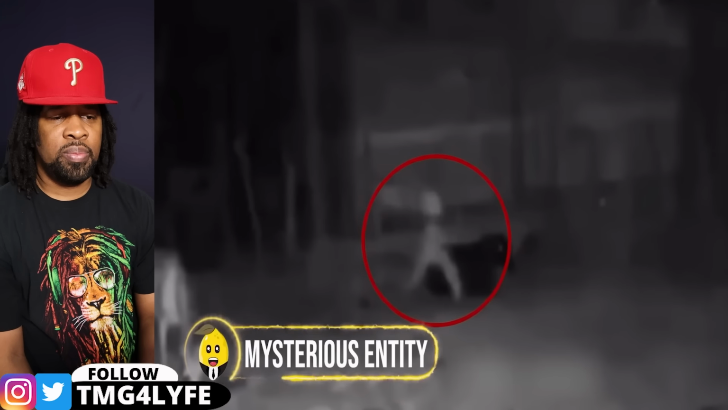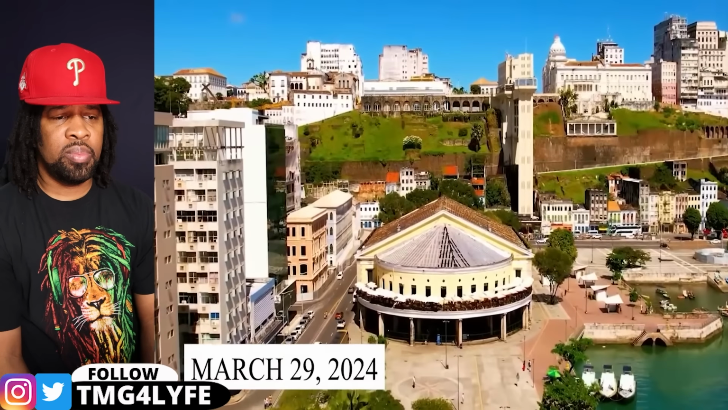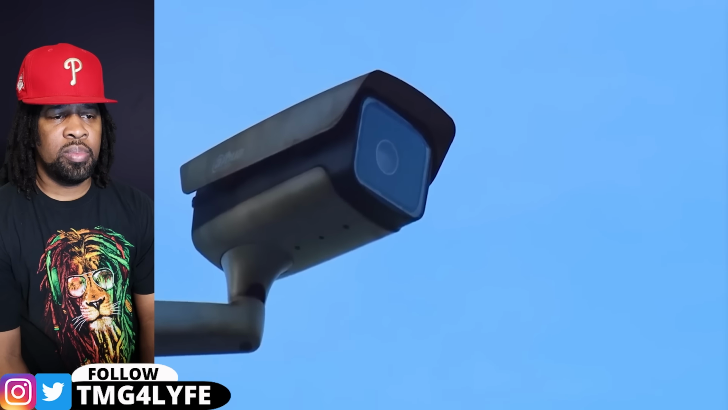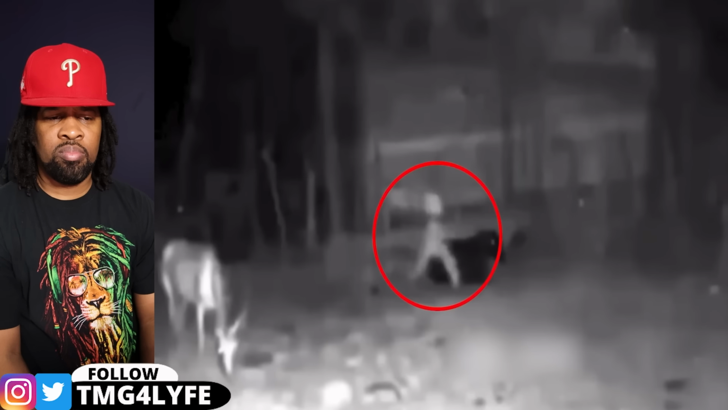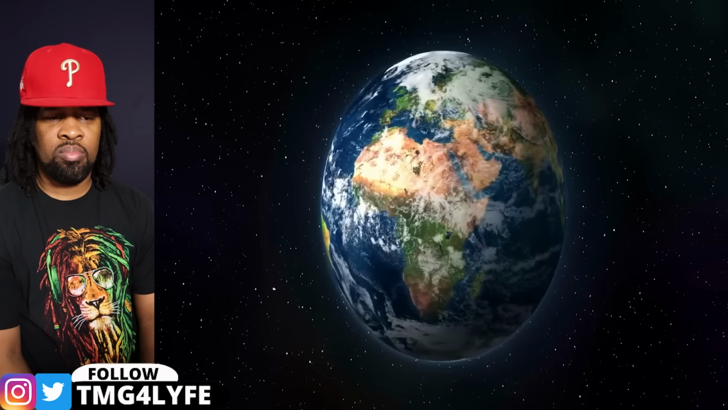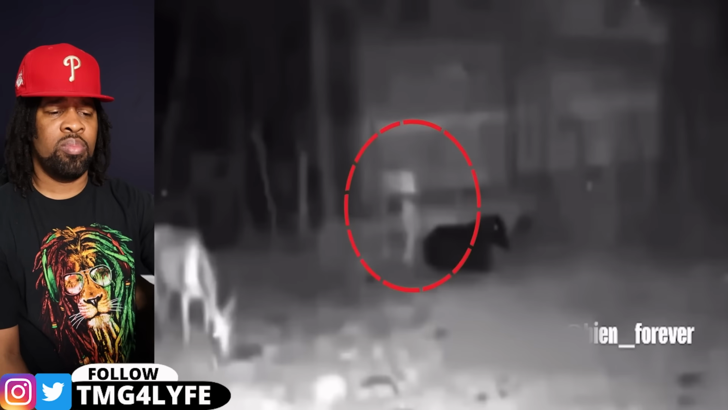Mysterious entity. In El Salvador, on March 29, 2024, a security camera in a loafing shed recorded something super creepy. One night, while the animals were chilling out, a mysterious figure strolled among them and then vanished into thin air. The footage showed a being with a head and legs, but strangely, there was no arm movement. Could it be a trick of the light, or something out of this world? As the video made its rounds online, theories and speculations followed.